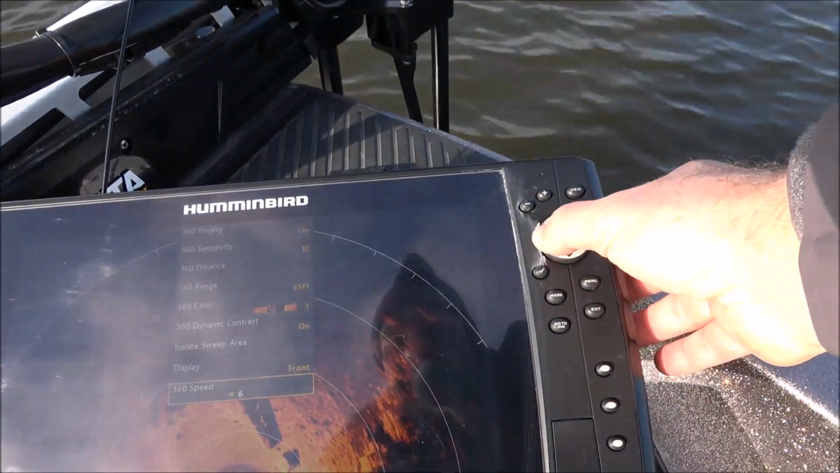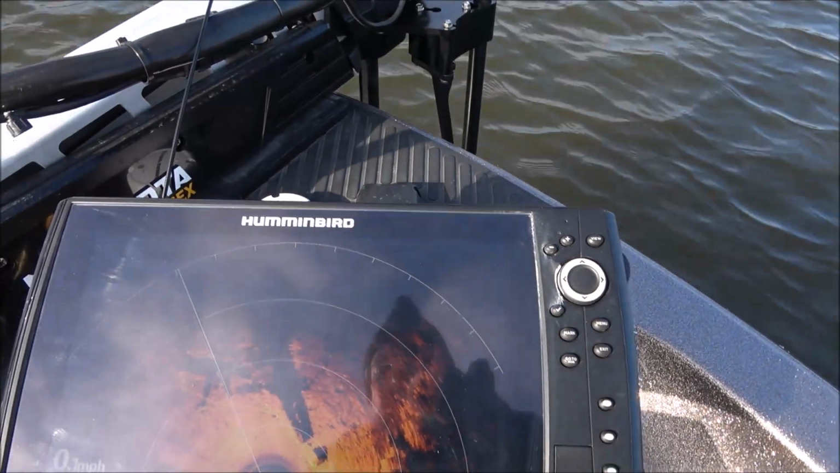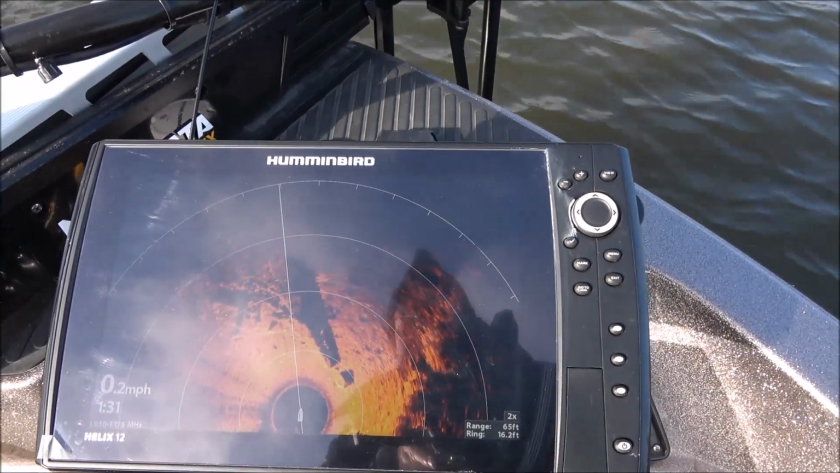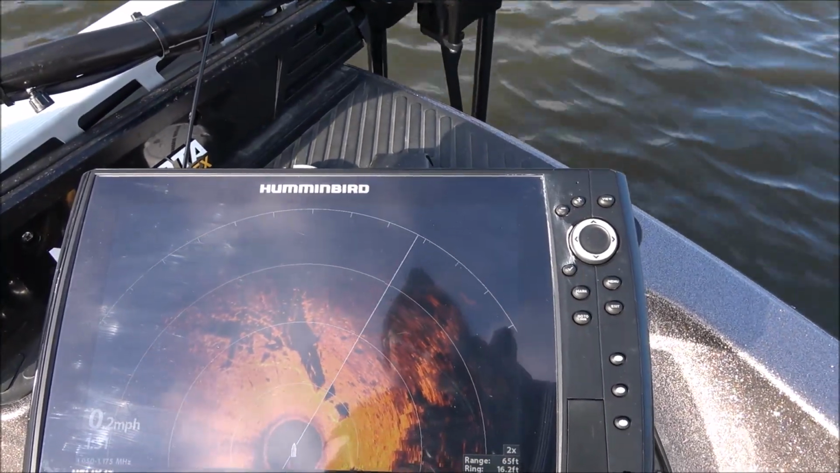So let me slow this back down. A lot of people say to put it on 3. That's the average. But again, it all depends on what I'm doing. If I want to see the details of that tree, I'll slow it down even more.